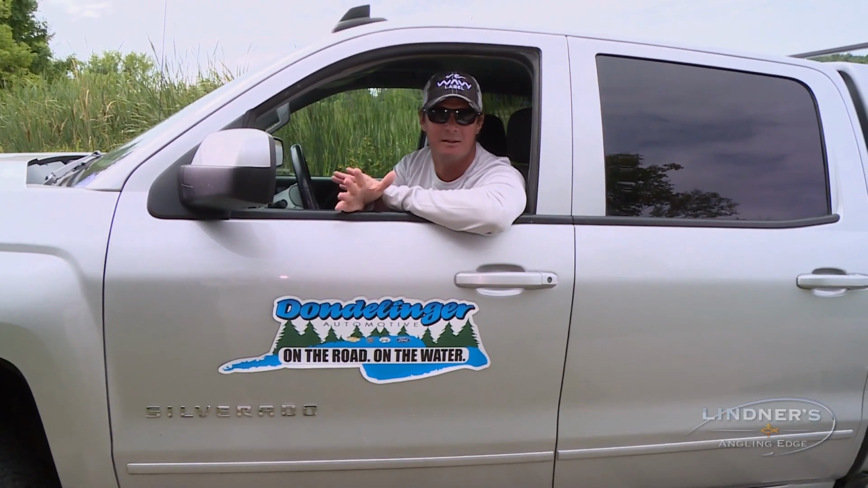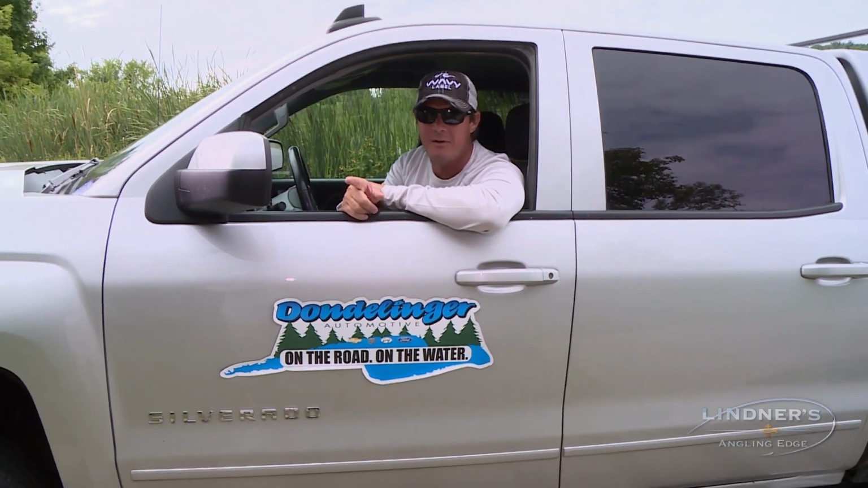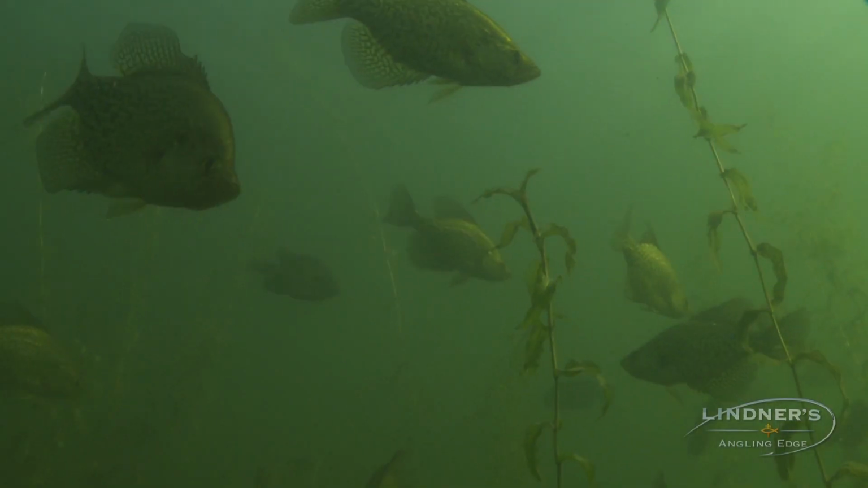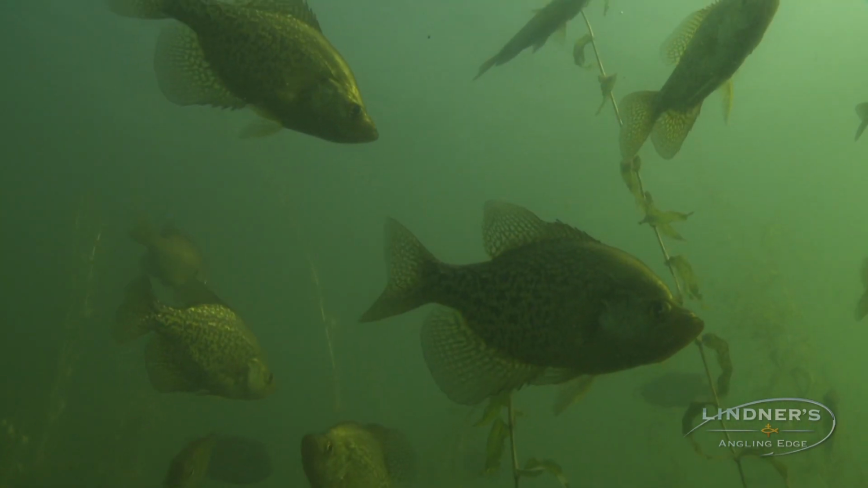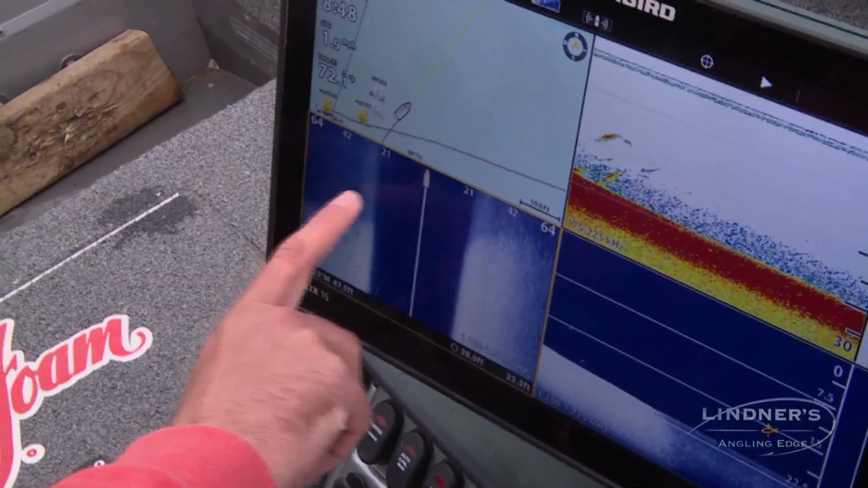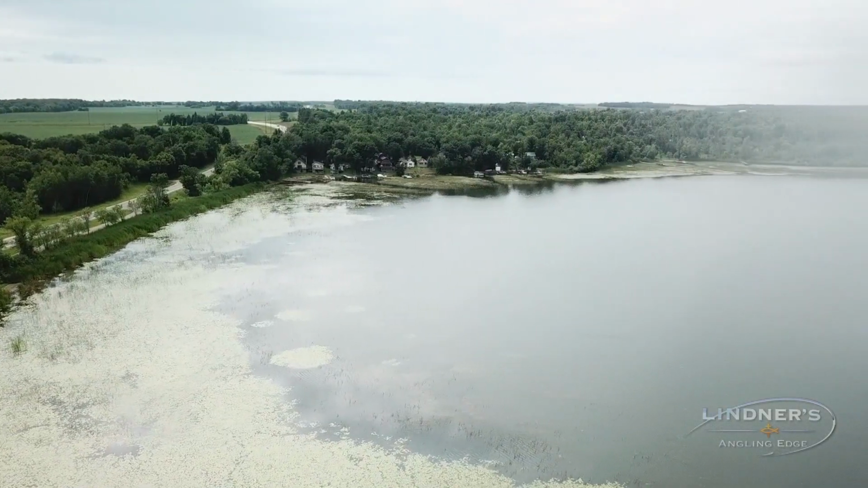Hey, it's mid to late summer, and you may ask, where are the crappies at? Well, they're definitely set up. They're not in transition. Now is the time of year where crappies, like we're targeting today, are going to be on edges, whether it's deep weed edges or some type of bottom composition transition, like mud to sand.